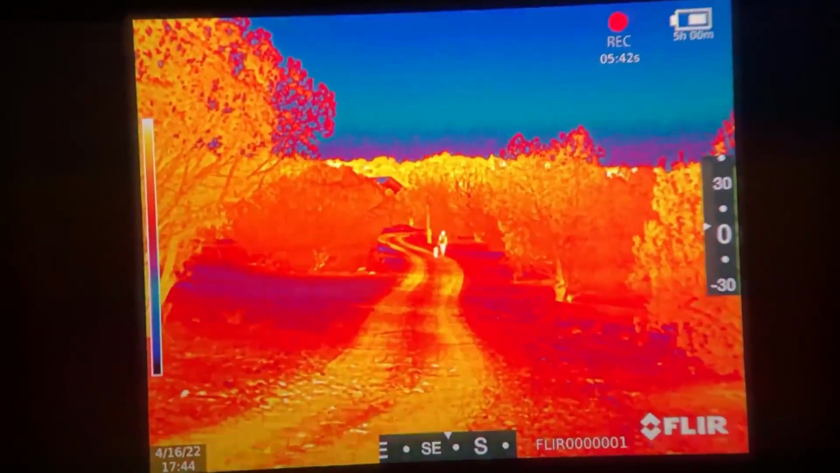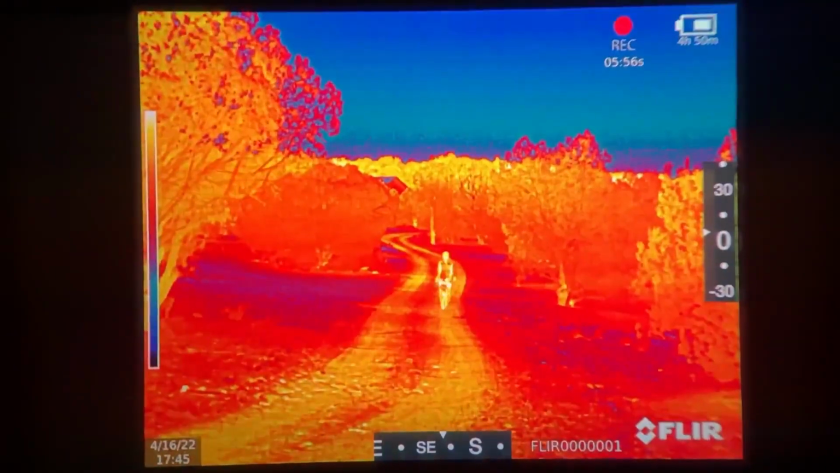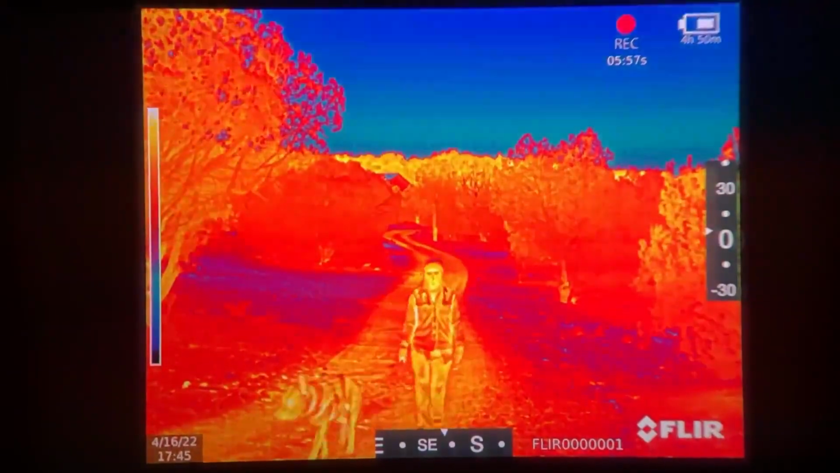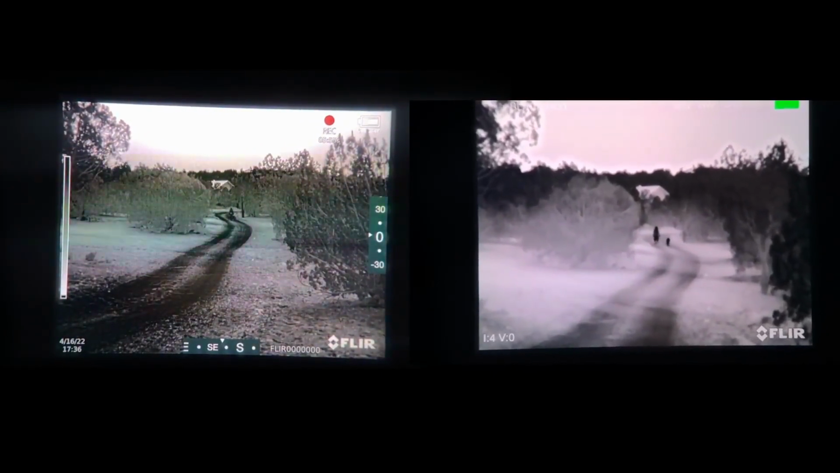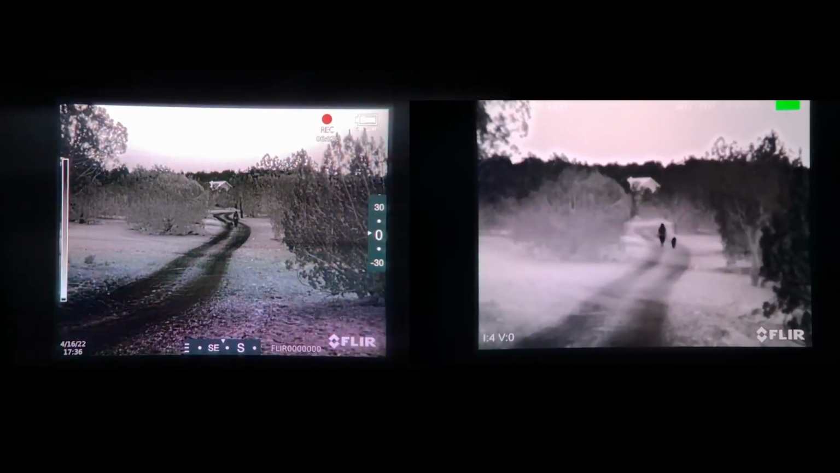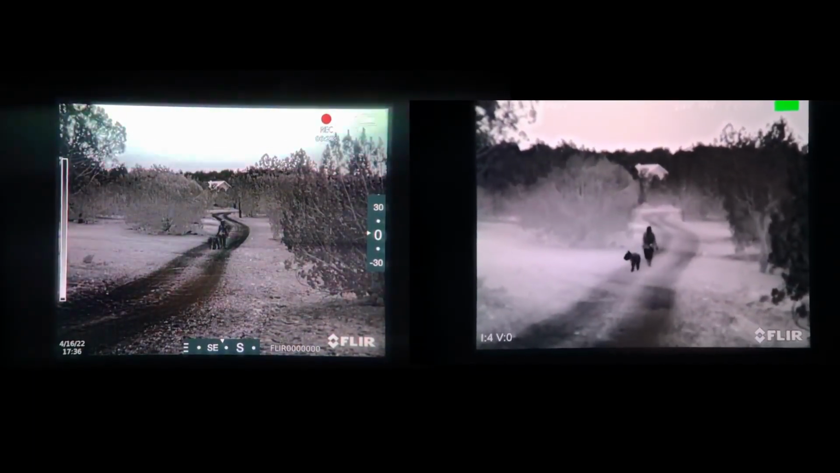Okay, this palette is lava. Initially I always thought it was kind of gimmicky, but as you can see, it actually works really well. Alright, the Scion is on the left and the breach is on the right. Now this comparison I wanted to show because the Scion 166 is a 0.7 base magnification and the breach is a 1.0, so you can see how much more field of view you do get with that 0.7.